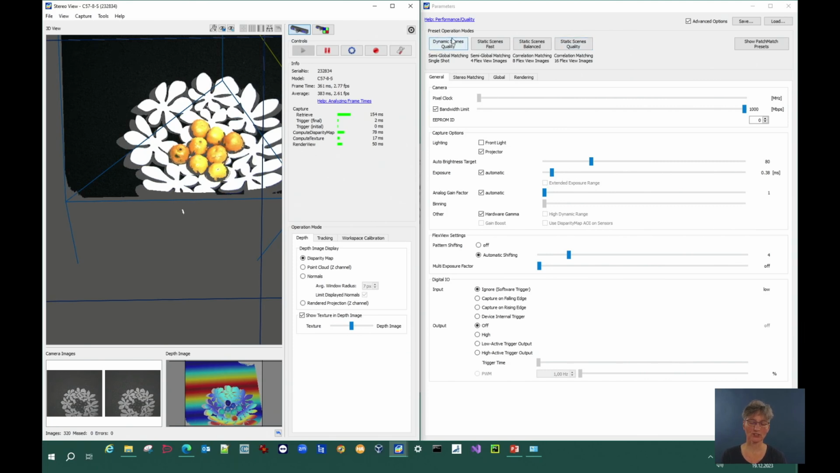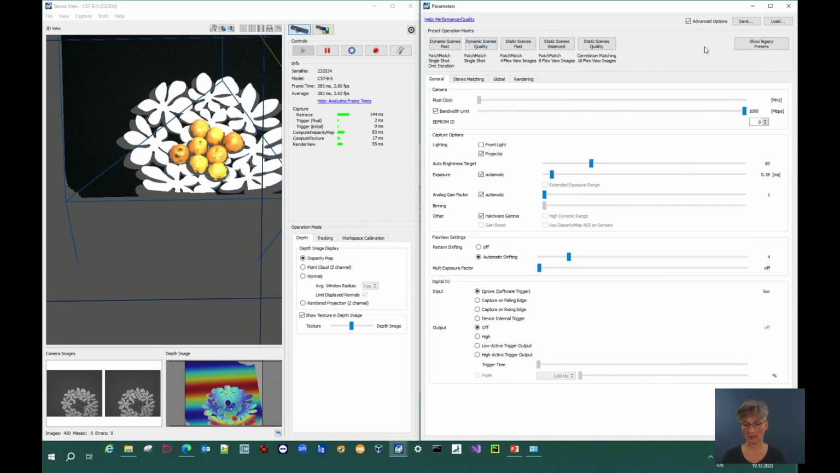So this one is called dynamic scenes because it's suitable if you have moving objects, and that requires a very short exposure time. And if you have static objects, you can use the time for making higher quality images with more image pairs, and this is the setup you would choose. What I recommend is to choose the patch match presets. This is a more current stereo matching algorithm, and it's the best benefit in my experience between time and data quality.